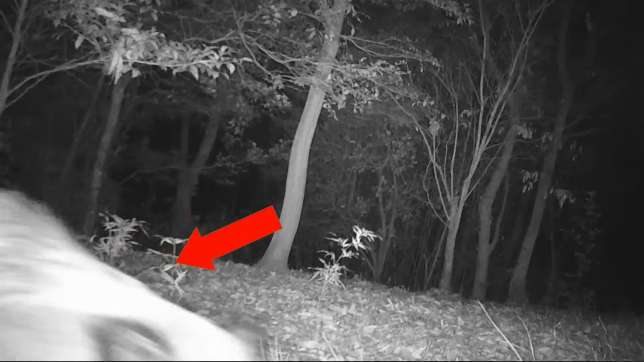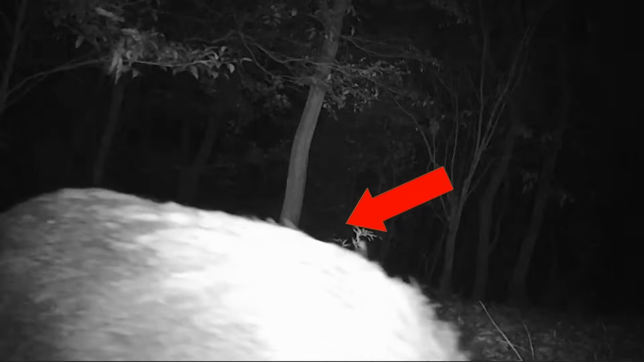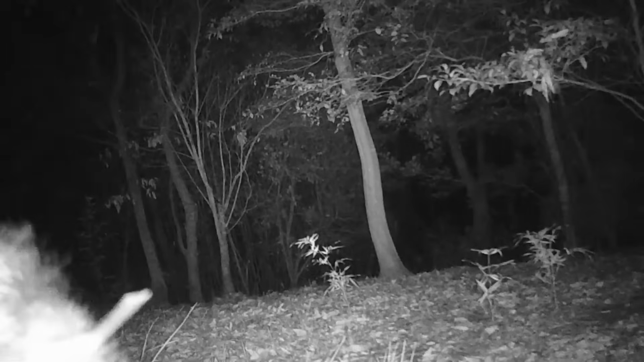Moving the camera from left to right, the unknown beast was trying every possible effort to take the camera off the tree while standing at the back. Well, when striking from behind didn't work, the hidden animal appeared on the front and turned out to be a wild boar that was still trying to remove the mysterious device from the tree.